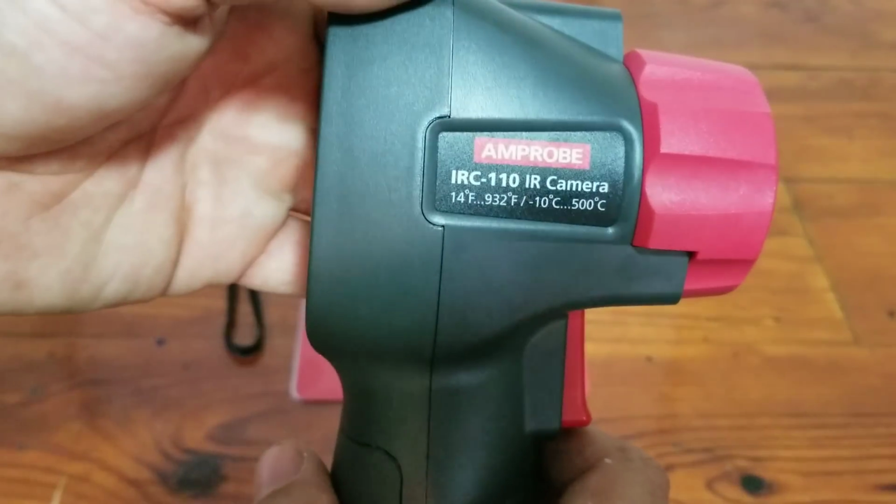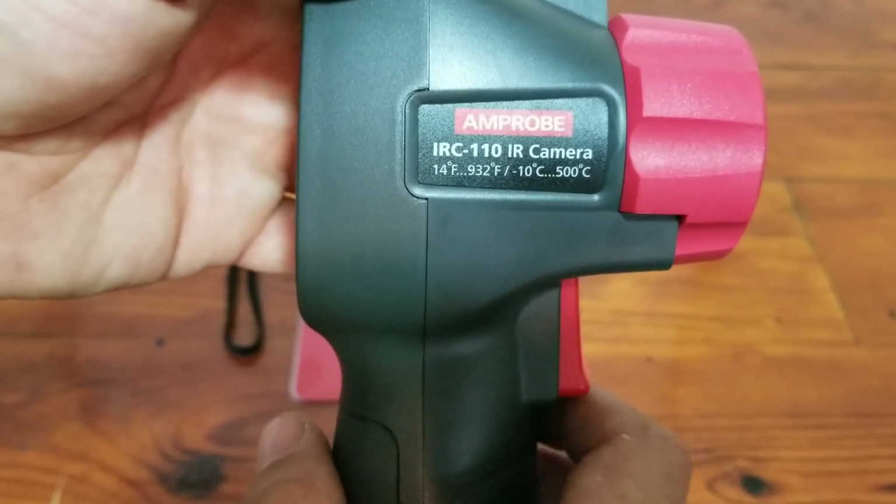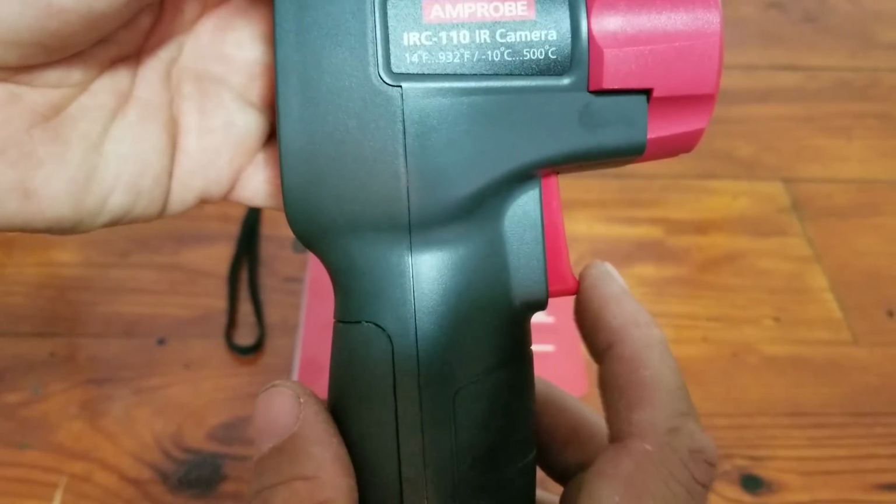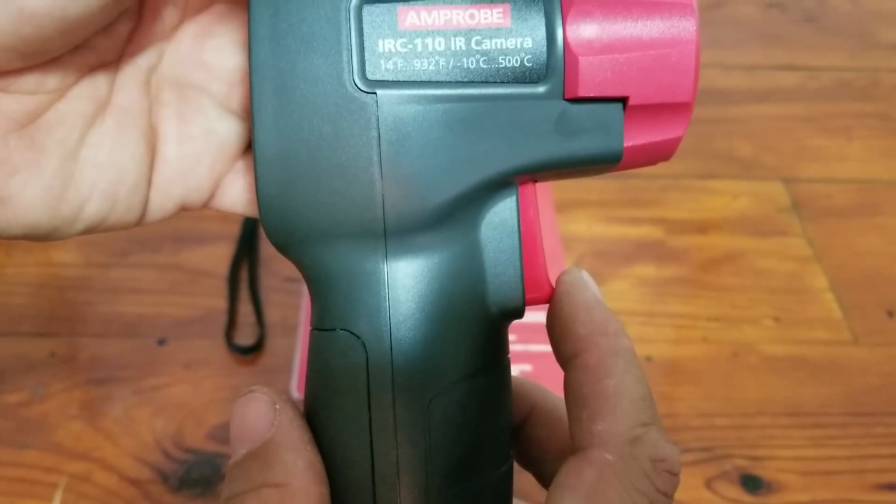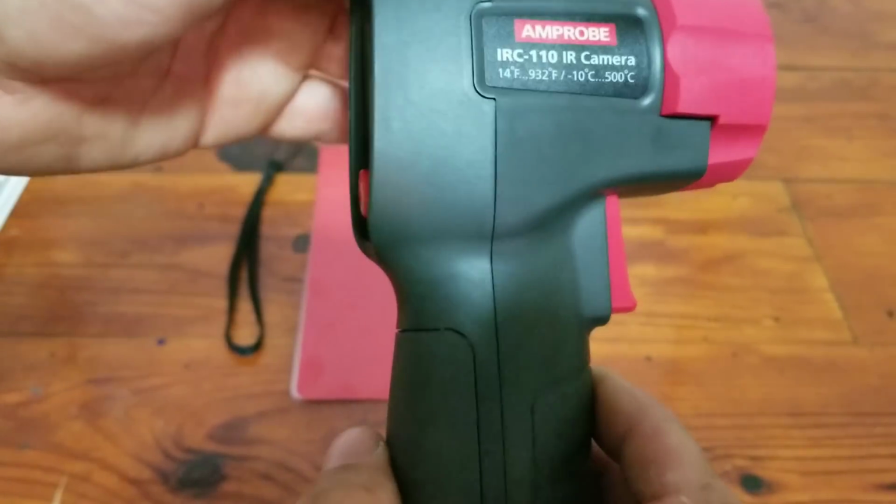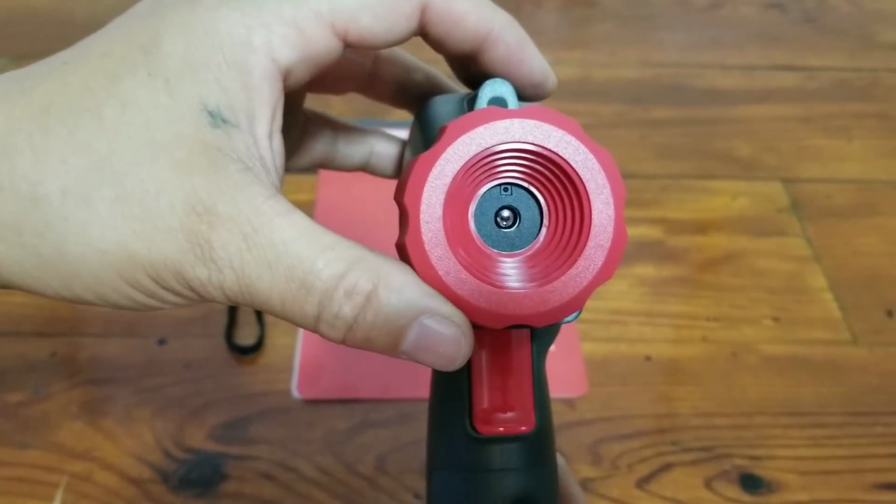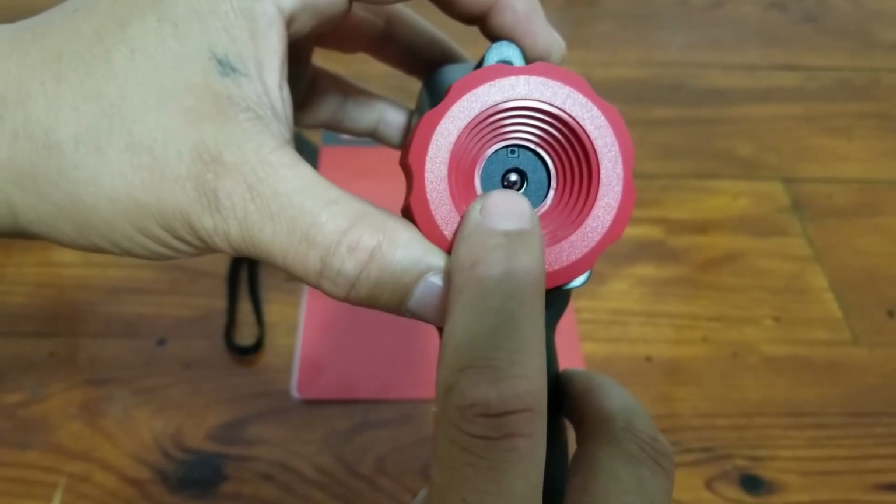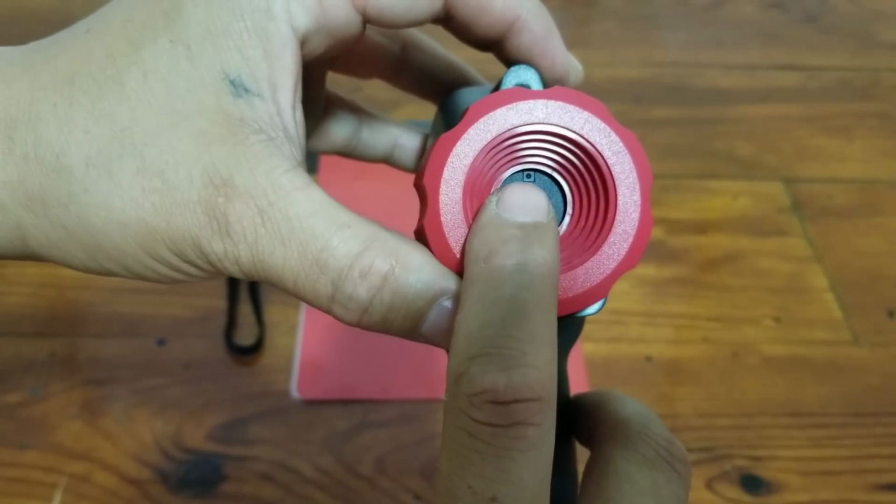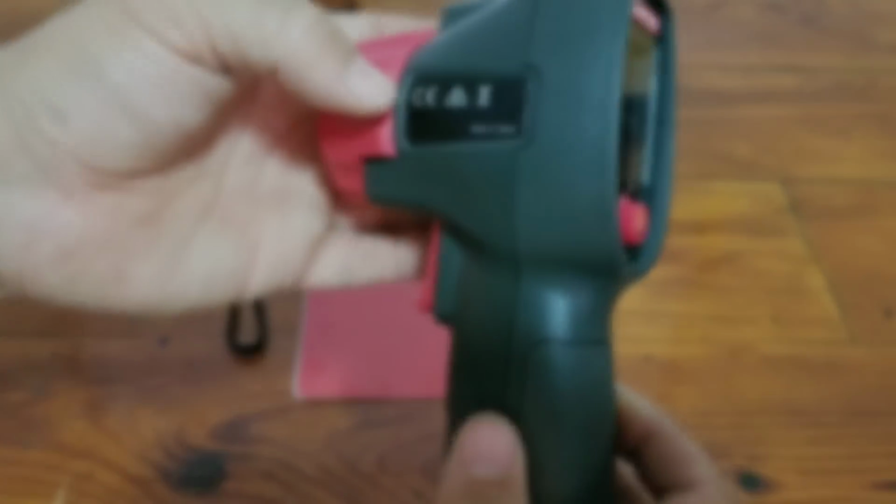Here is your temperature range, 14 degrees Fahrenheit to 932 degrees Fahrenheit, with Celsius conversions as well. Your standard trigger works a little bit differently on this particular tool than on your standard point and shoot temperature guns. We'll get into that shortly. And here you see the thermal imager itself, which is the center, and the tiny little hole up there is a standard camera. So we'll go ahead and turn this on.